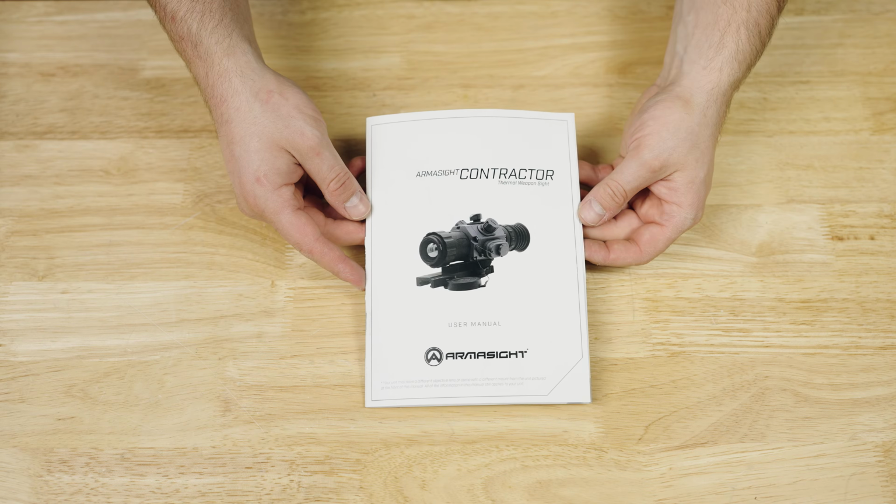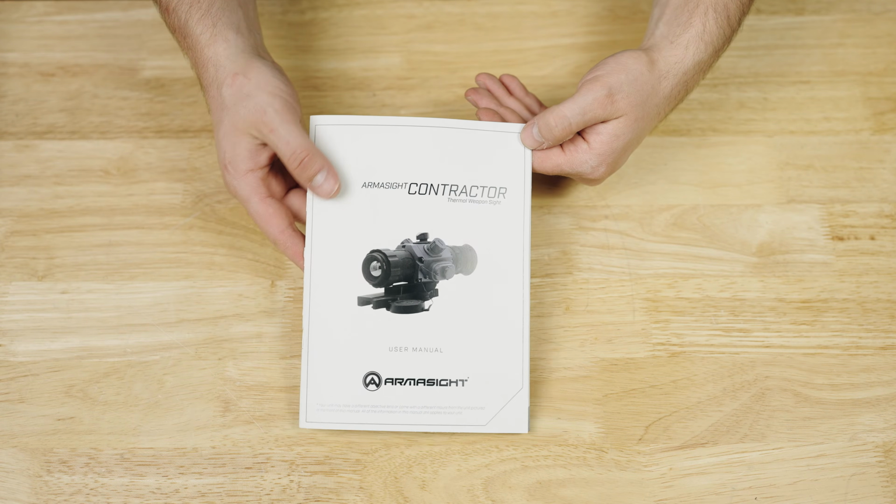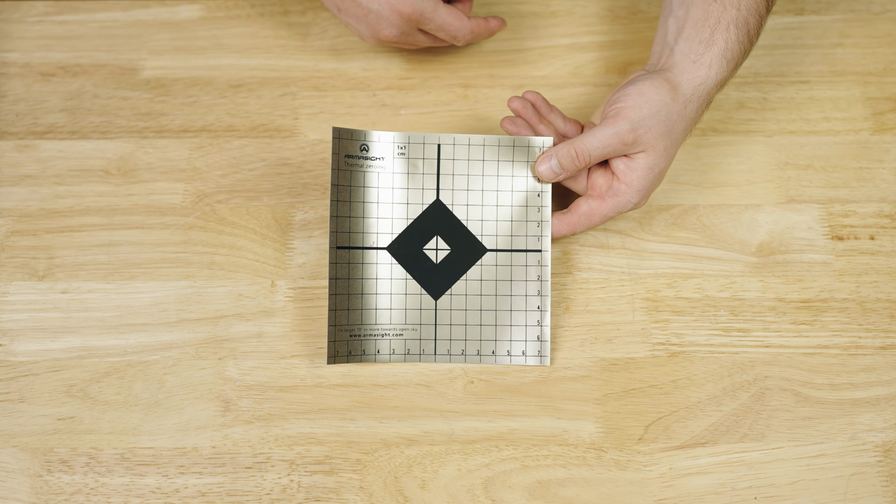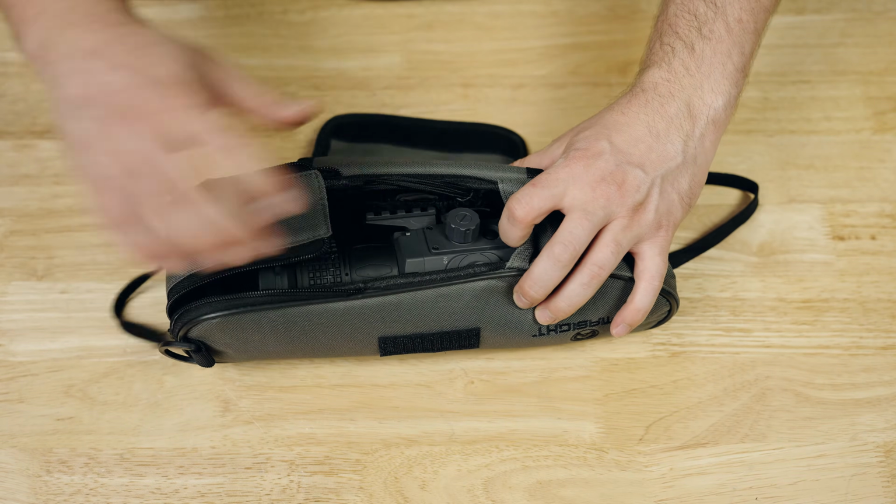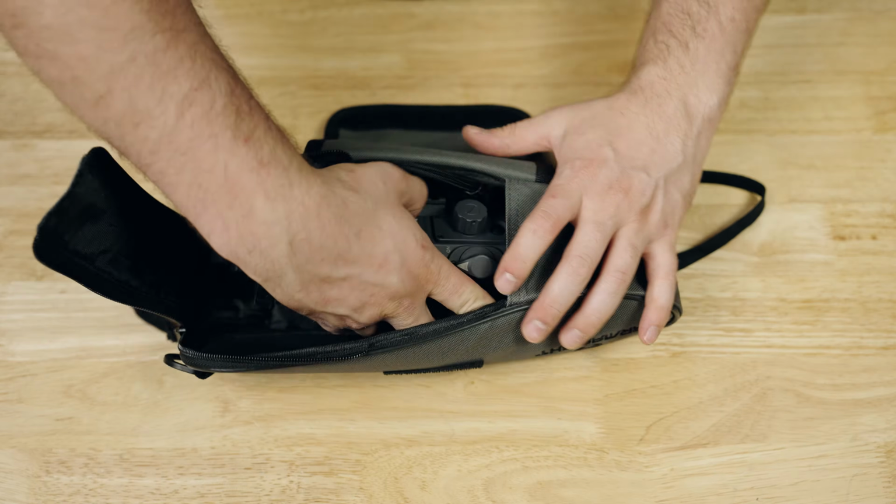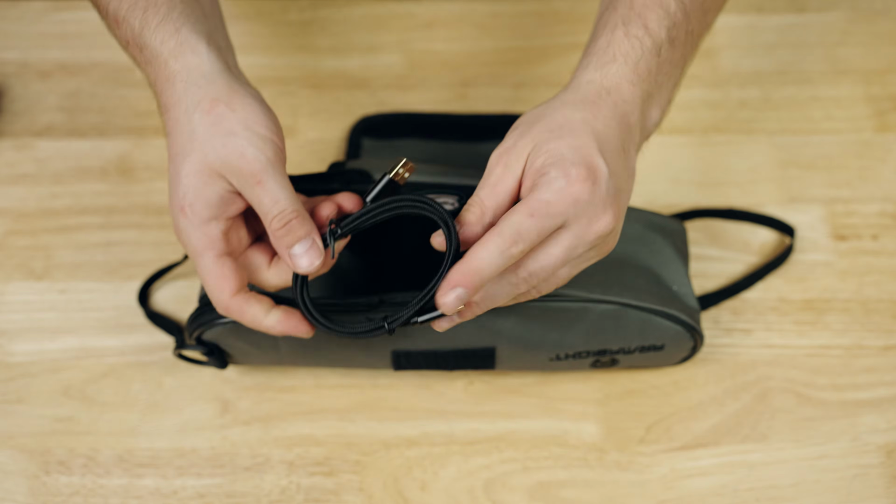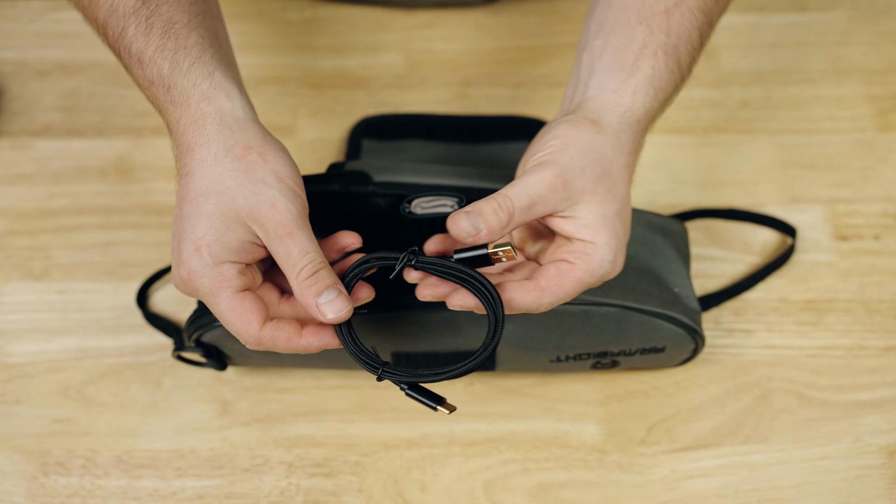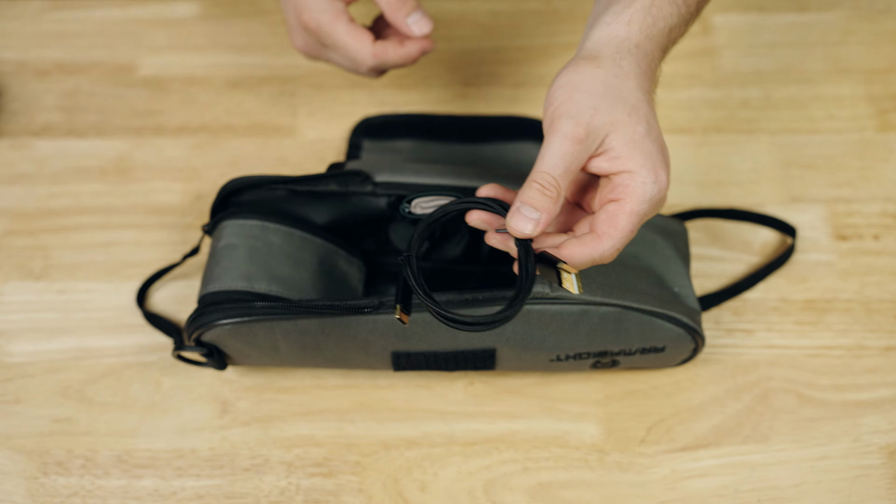Of course, you do get your standard literature with detailed instructions on how to operate the Contractor. A pretty nice thermal zeroing target. Now, inside this nice carrying case that I pointed out is obviously going to be the optic itself, but we're going to save the best for last. There's a couple more things that are included. You get a USB Type-C cable. This is going to allow you to tether the Armasight to your computer and pull files off of it.